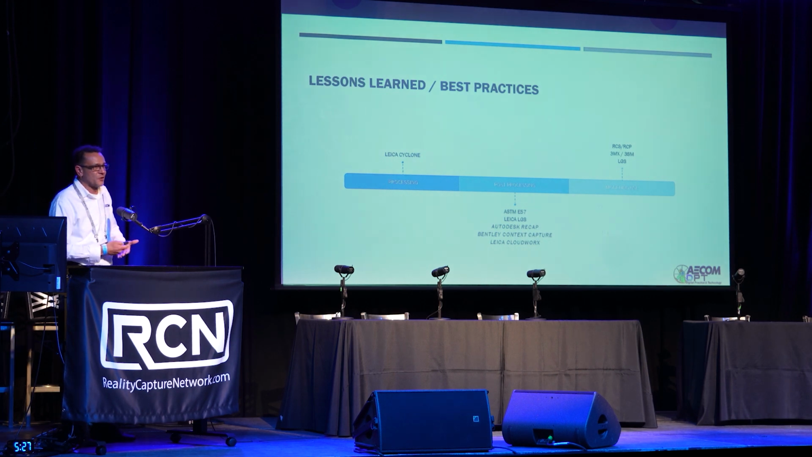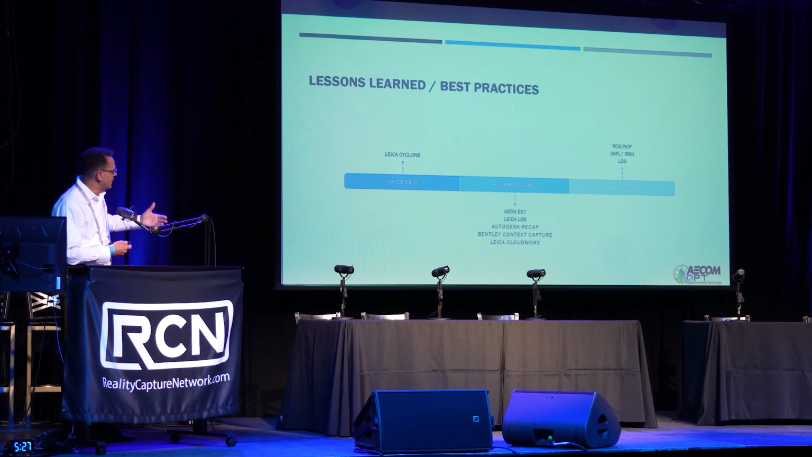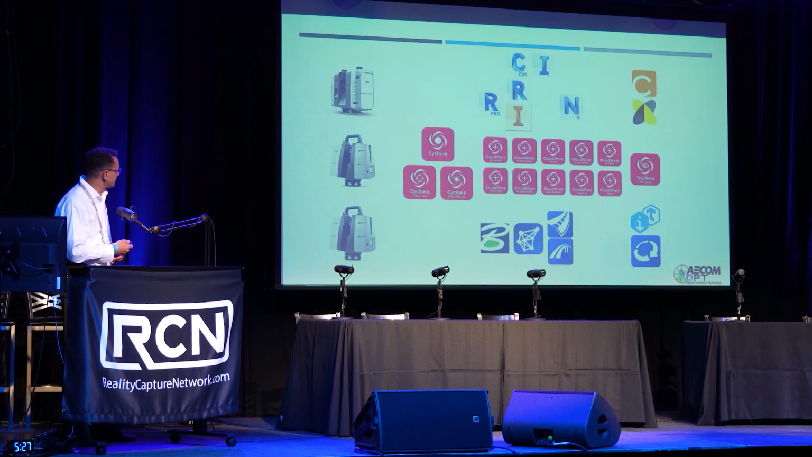Leica LGS is our second format that we utilize with CloudWorks integrations into our software. Then obviously Autodesk Recap, Context Capture, and again, CloudWorks. And then the modeling uses are RCS and RCP, 3MX, 3SM, and then LGS for delivery.